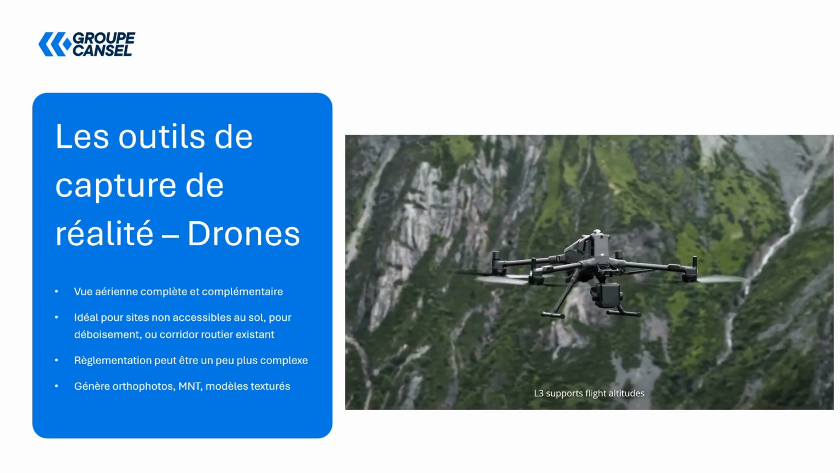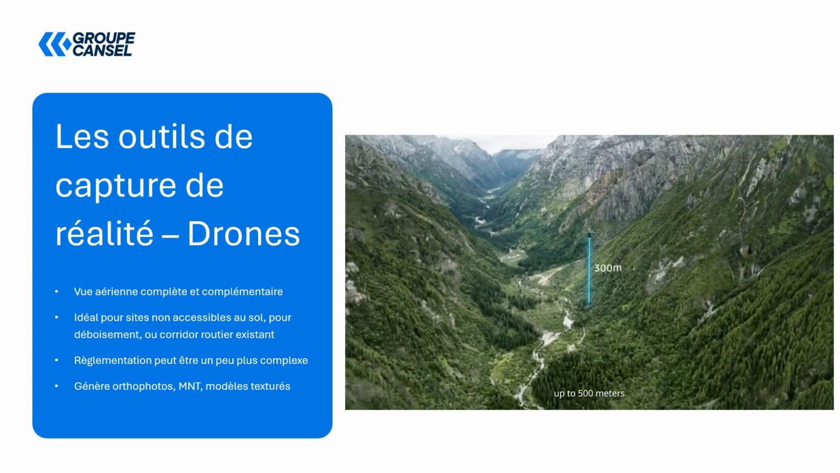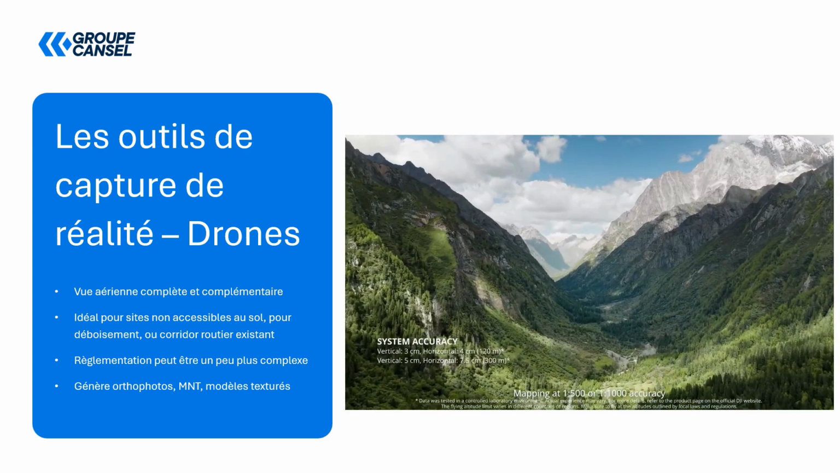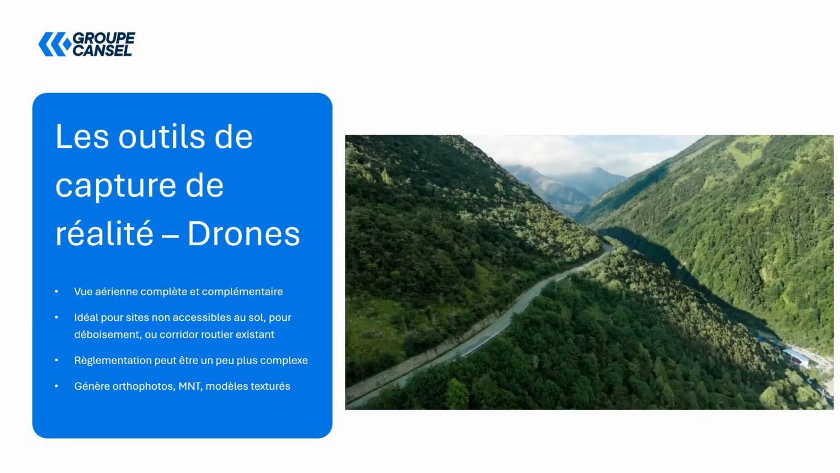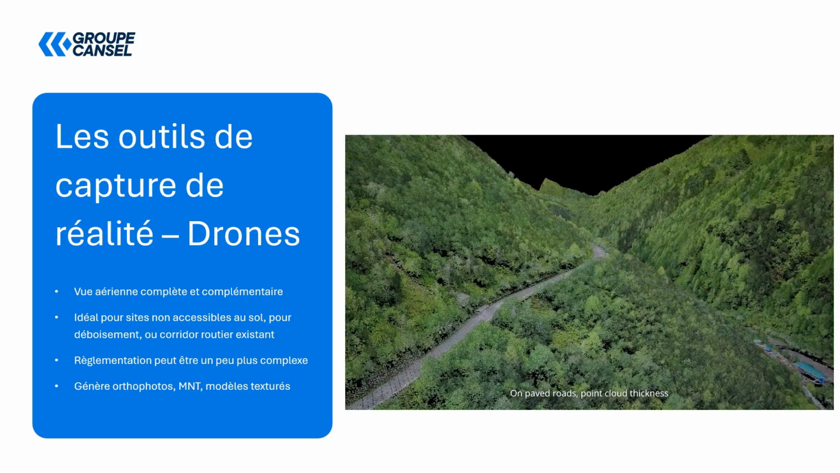And the complementarity with ground surveys is also excellent. So we're talking about volumetrics, we're talking about quarries, different types of surveys like this, but also various road surveys, which are now possible thanks to the quality of the equipment we have.